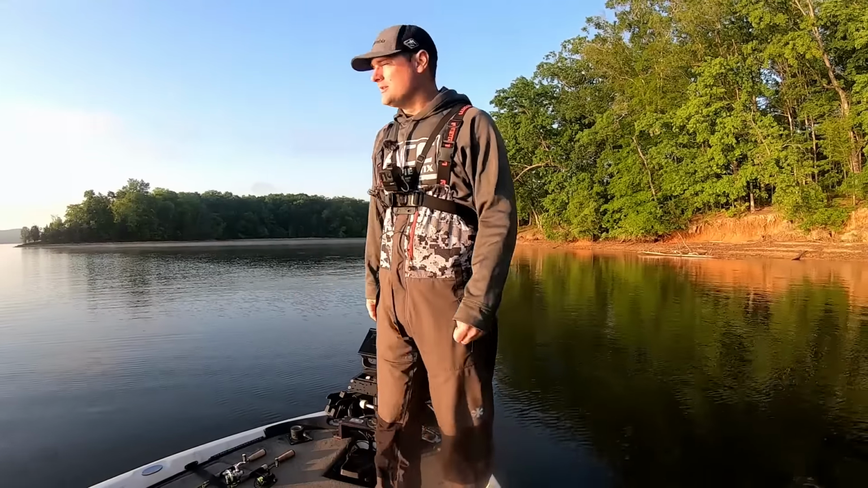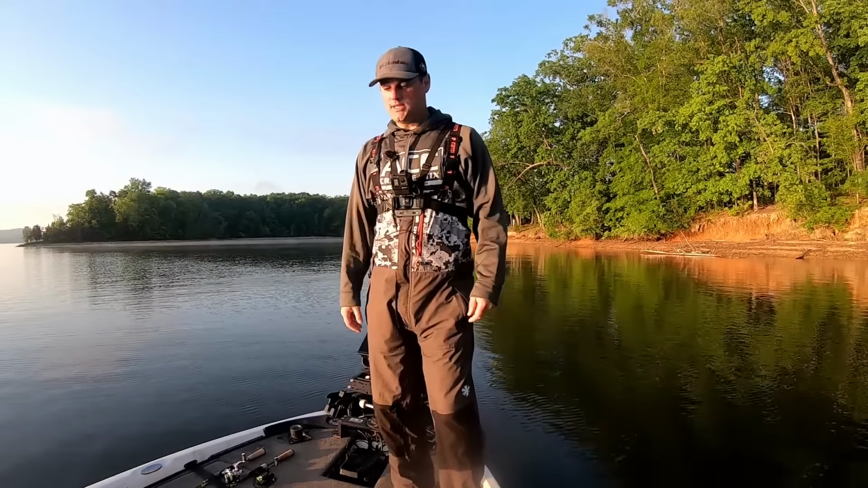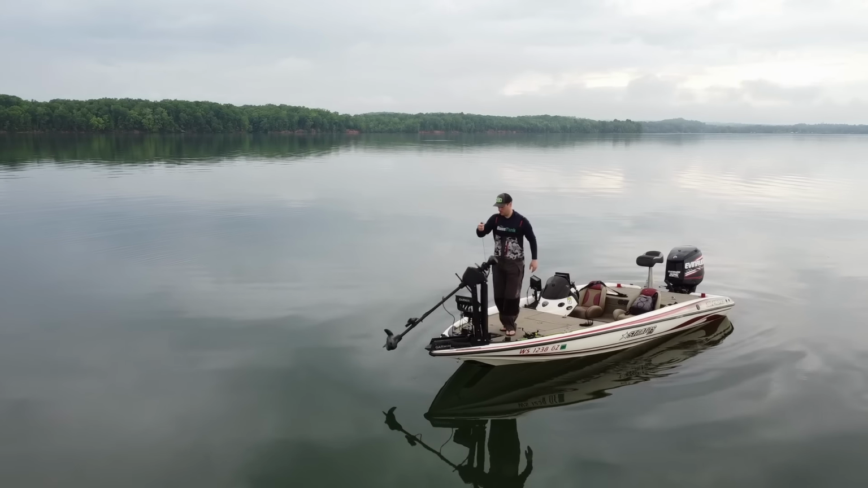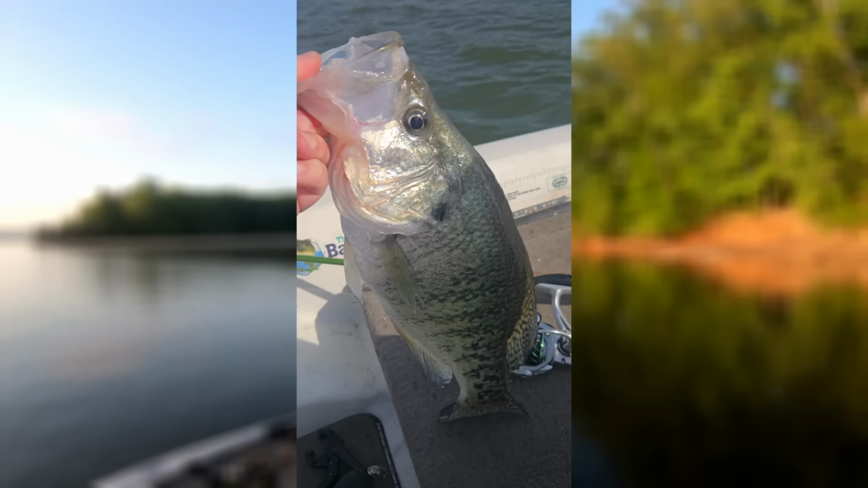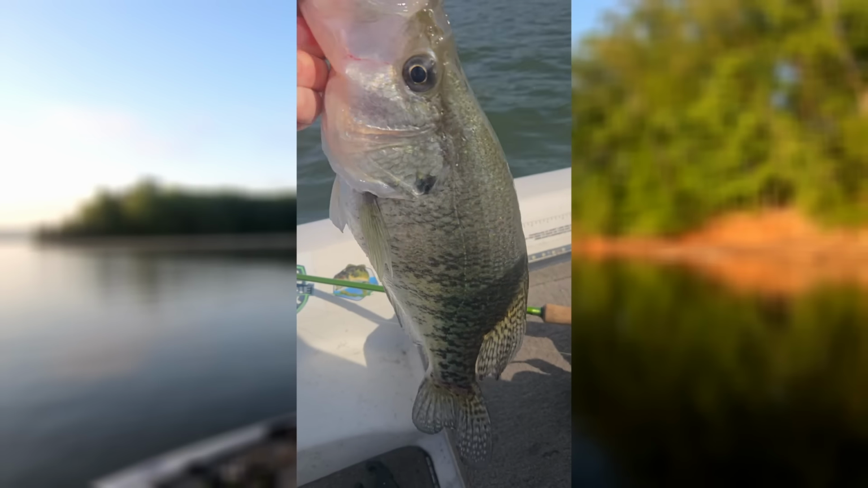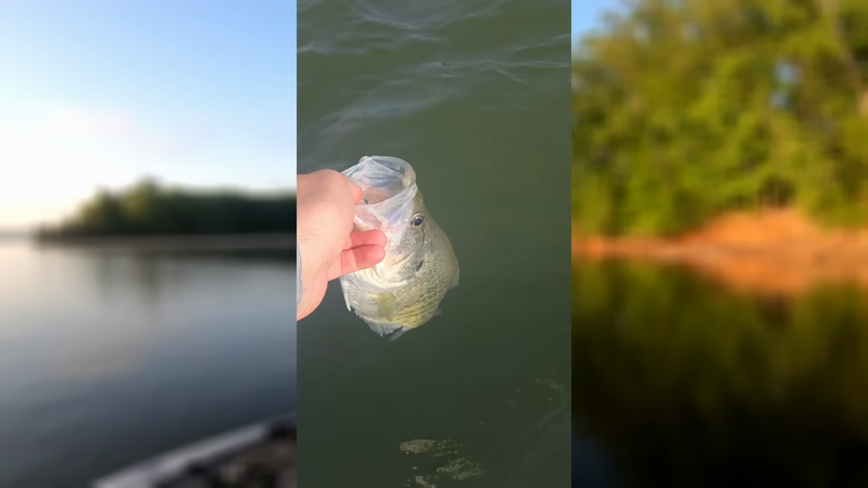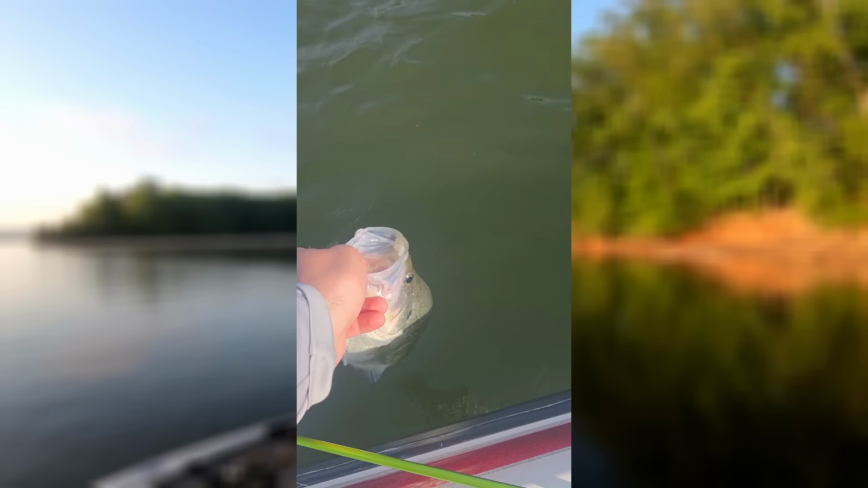So this is technically day 2 of pre-fishing. I didn't even bother to film day 1 because I only caught one big fish. Watts Bar Lake, 1 pound, 15 ounces, 1 ounce shy of a 2-pounder. He's gonna go back. Probably not gonna win any money for the tournament. They probably gotta be over 2.